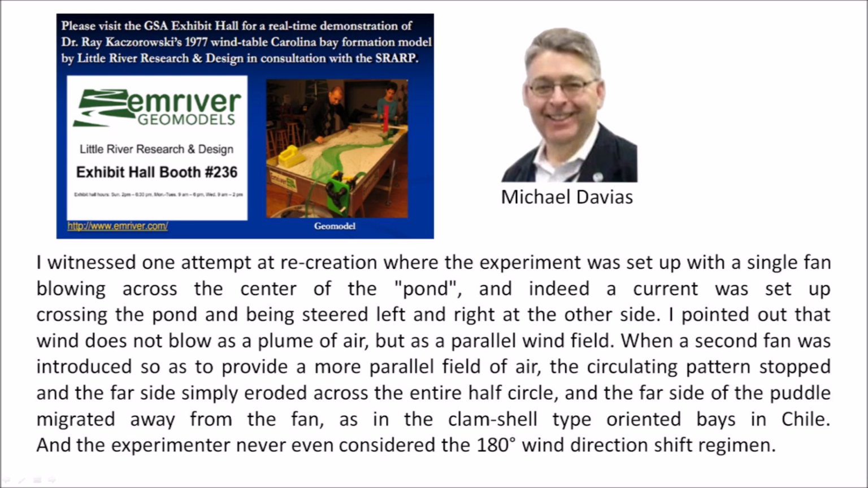I pointed out that wind does not blow as a plume of air, but as a parallel wind field. When a second fan was introduced so as to provide a more parallel field of air, the circulating pattern stopped and the far side simply eroded across the entire half circle, and the far side of the puddle migrated away from the fan as in the clamshell-type oriented bays in Chile. And the experiment never even considered the 180 wind direction shift regimen."